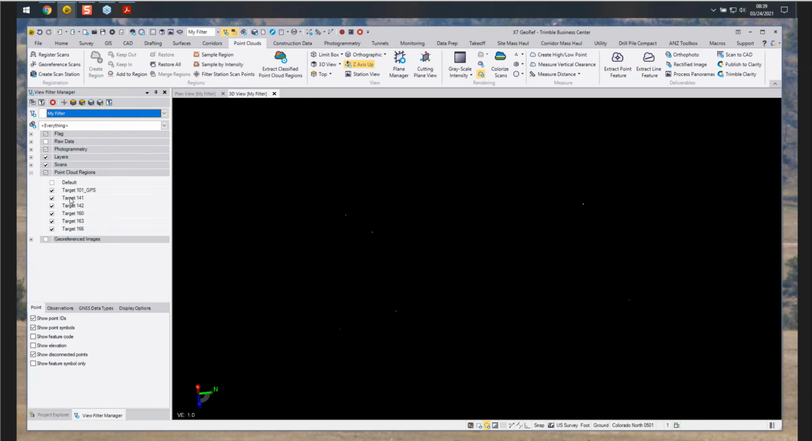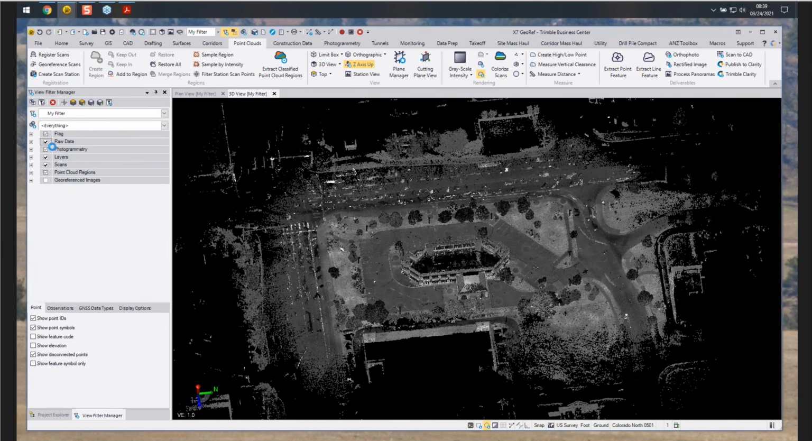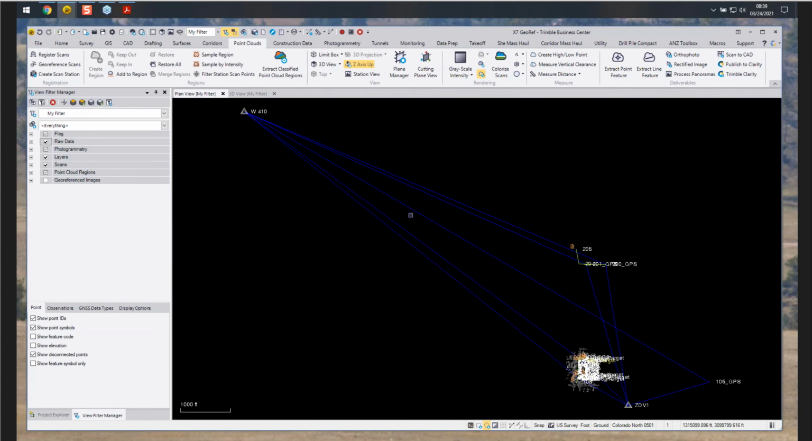Then we'll turn our targets off, turn the default, enable the raw data. And now I'll step back into plan view.